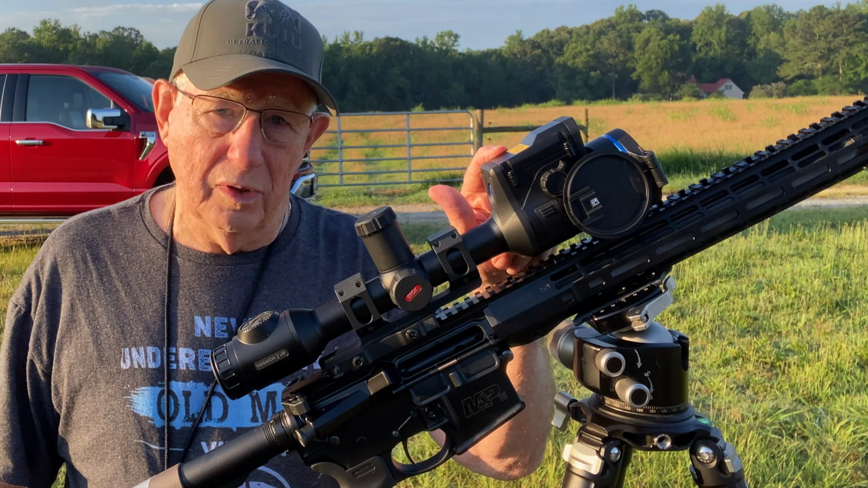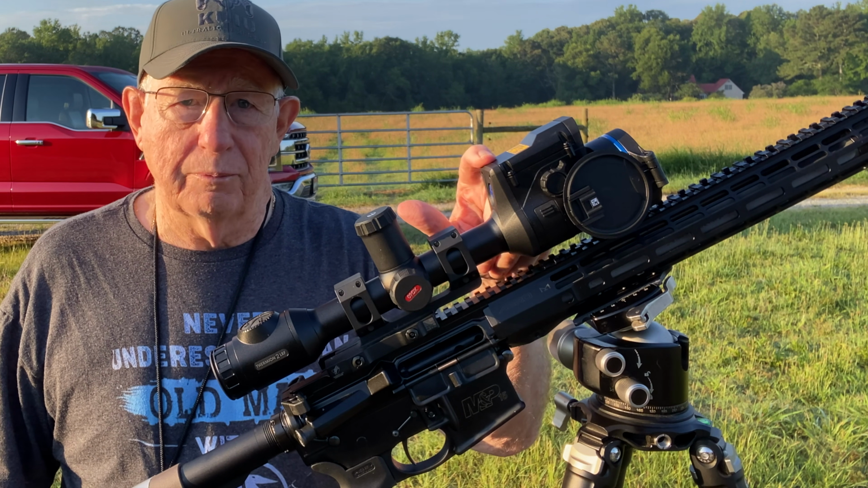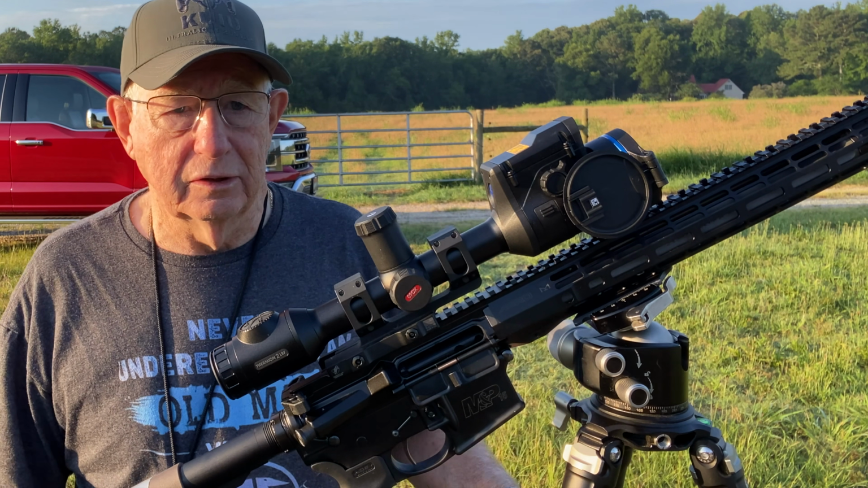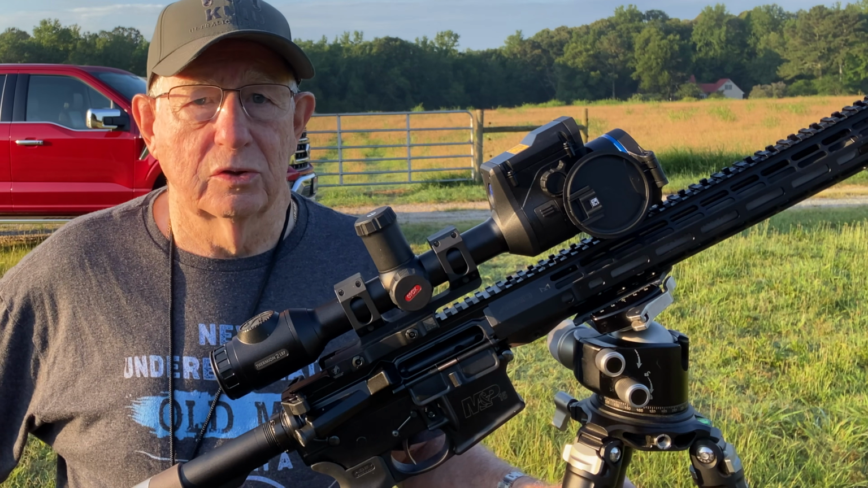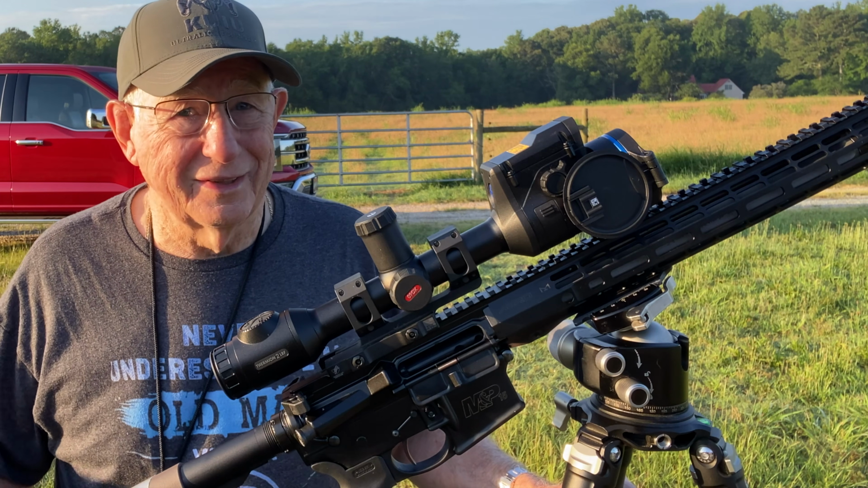Internal working with the laser rangefinder is a bullet drop compensator. Now I took it out to the range the other day and tried it out. It works very well. It won't compensate for the wind.